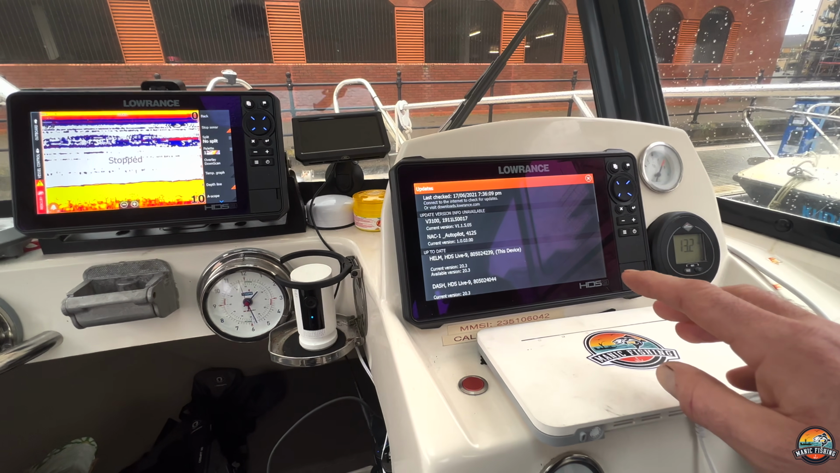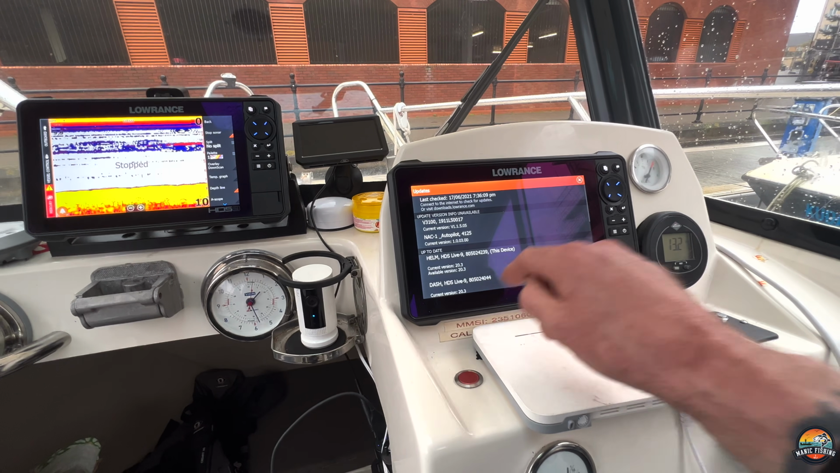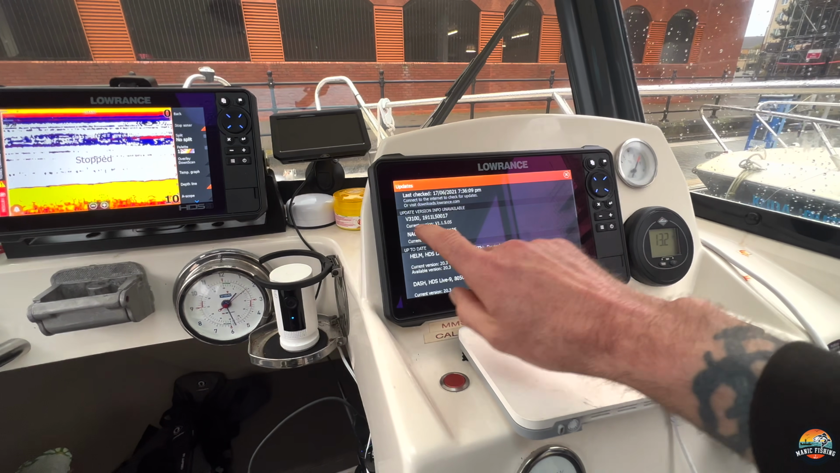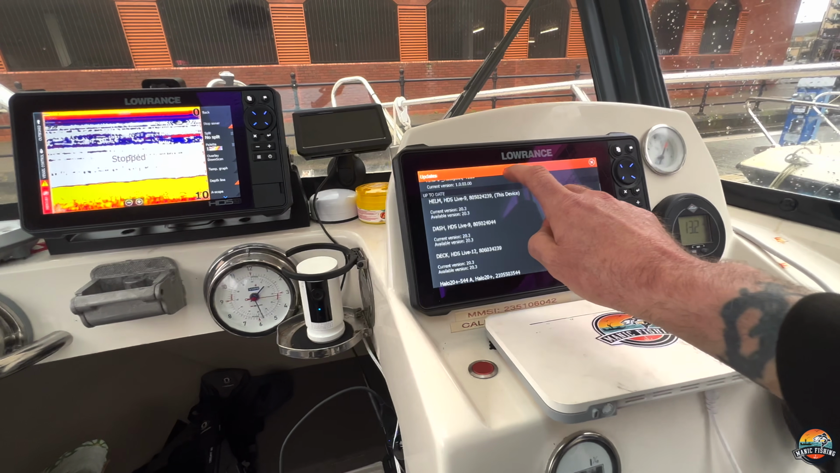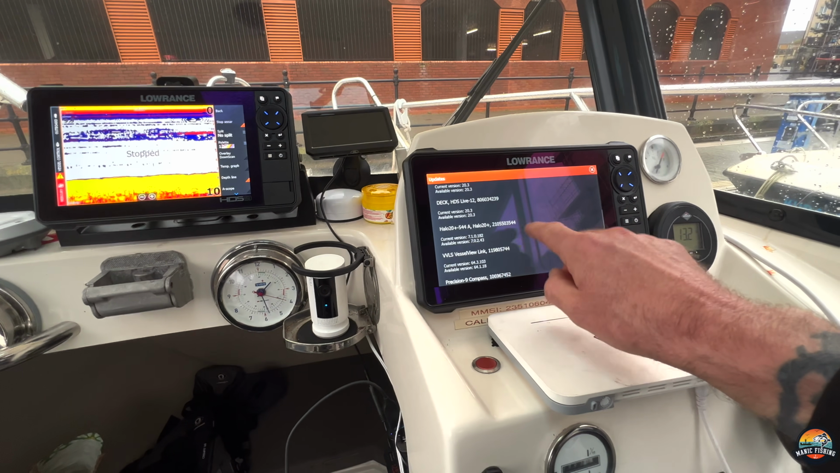So the version I'm running is 20.3, which is the latest HDS Live update, and all of my V3100, that's my AIS, that's my NAC-1 autopilot, they're all up to date. I've got my Halo 20, that's up to date.